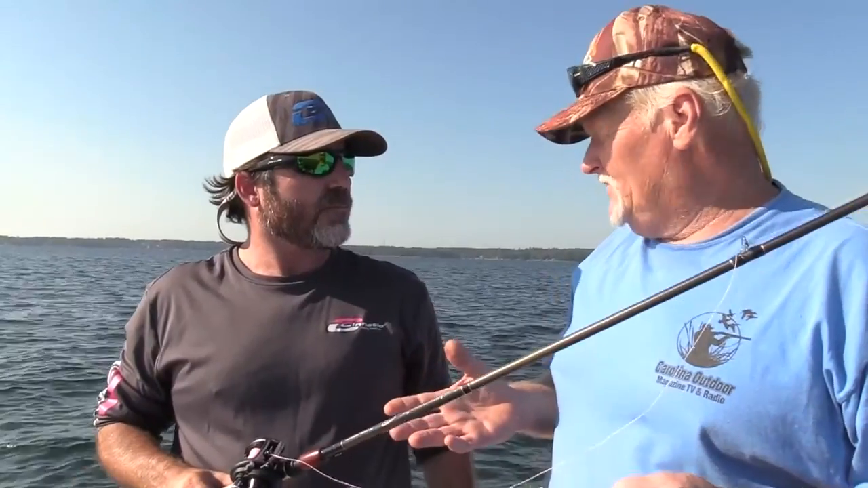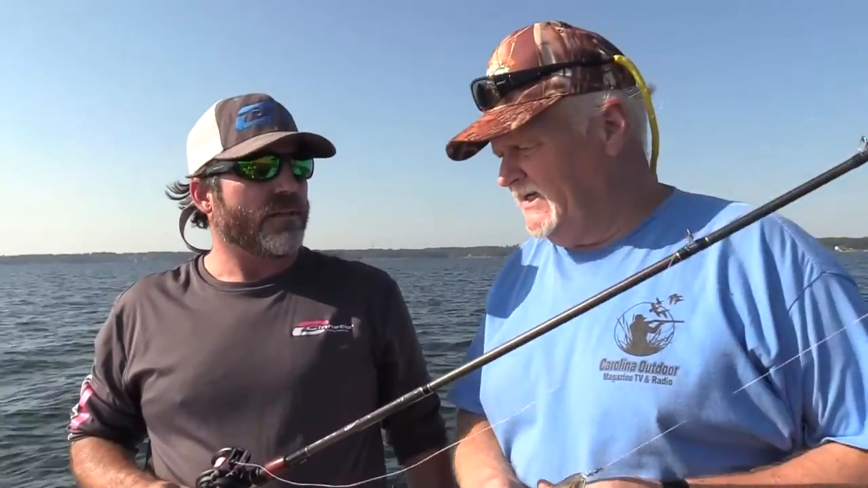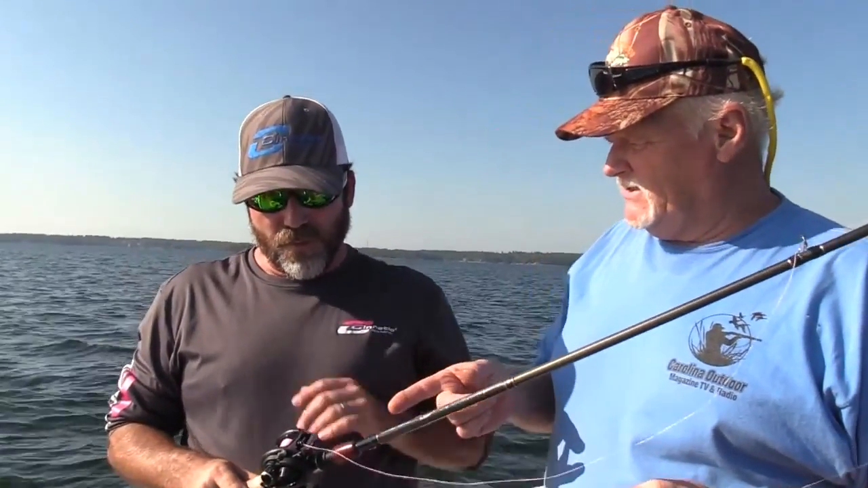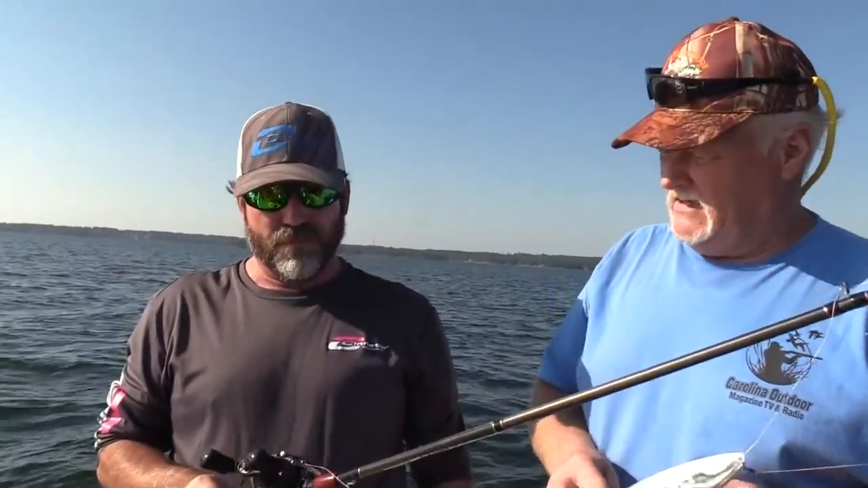And guys, you've seen Brad's probably caught what, 4 fish already today on it, and this rod's got a lot of give, and it seems to match the reel really good. It does, well balanced. What's the gear ratio on that? This one's a 7.1:1 retrieve. Okay. Yep. All right.